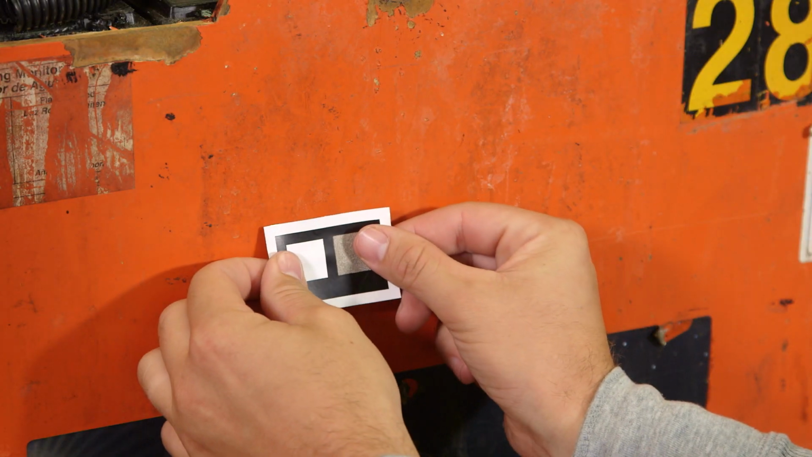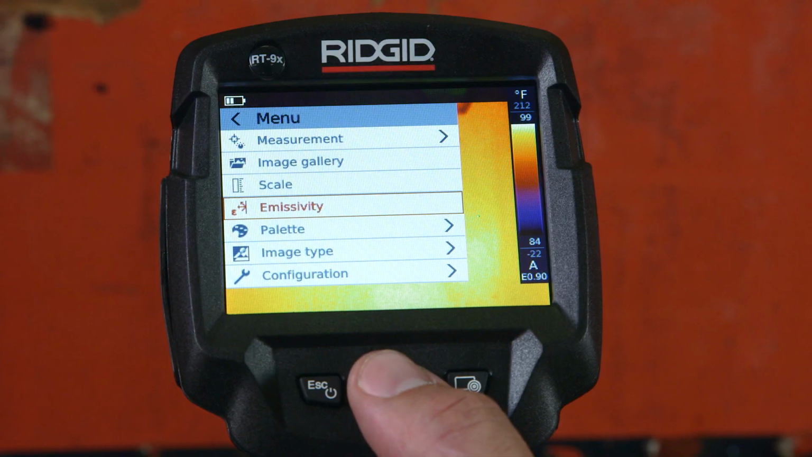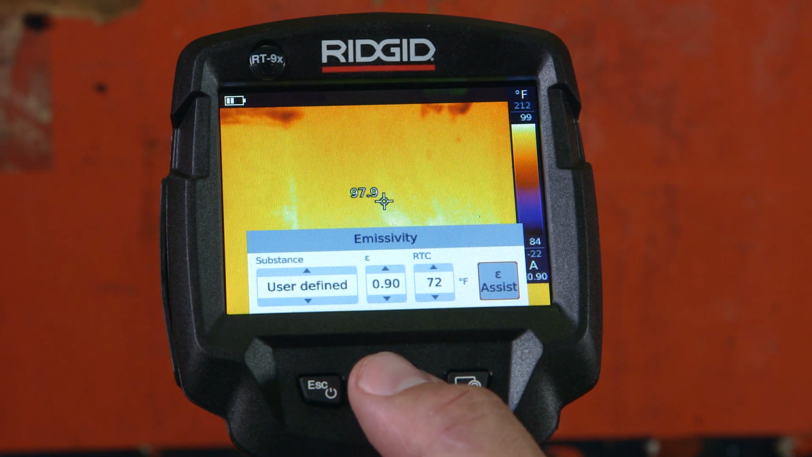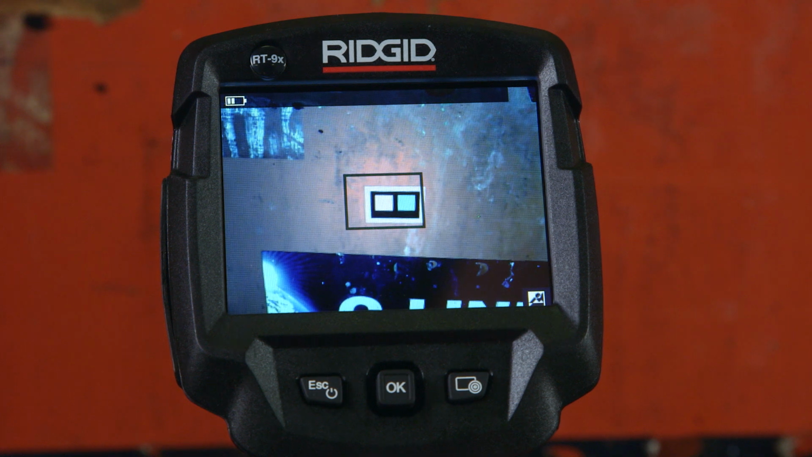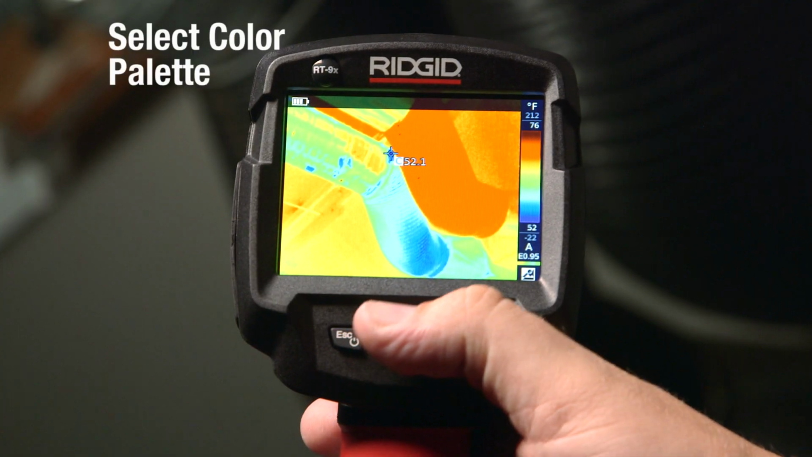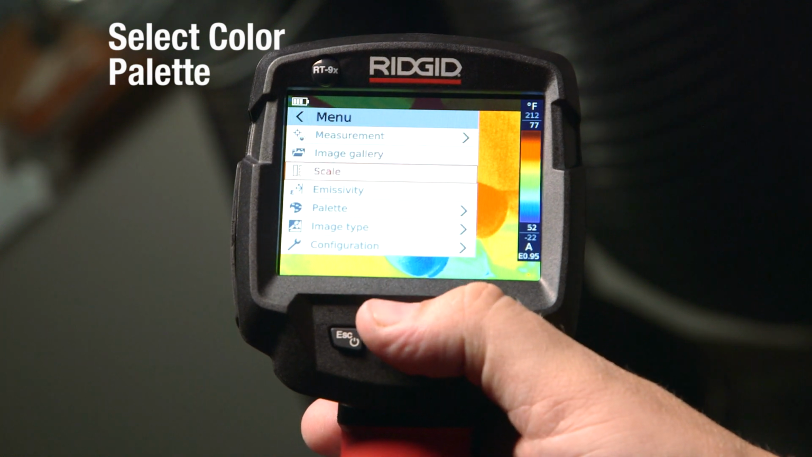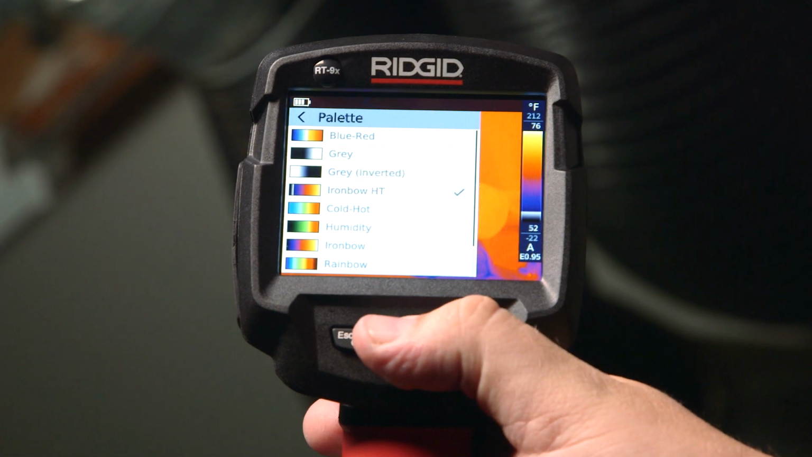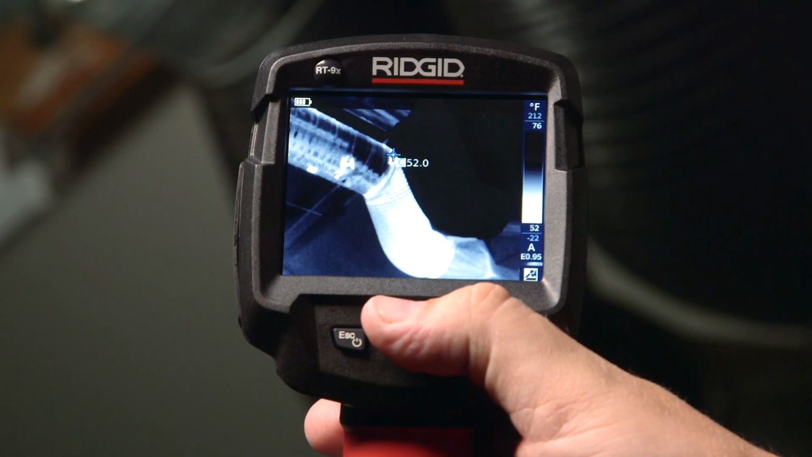Affix the E marker to the center of the surface, select the emissivity function, select E assist. The thermal imager automatically reads the E marker and sets the emissivity and the reflected temperature. Select a color palette from a variety of options to meet your personal preferences. Palettes with greater color variation are helpful when there are larger temperature differences to better visualize the temperatures.